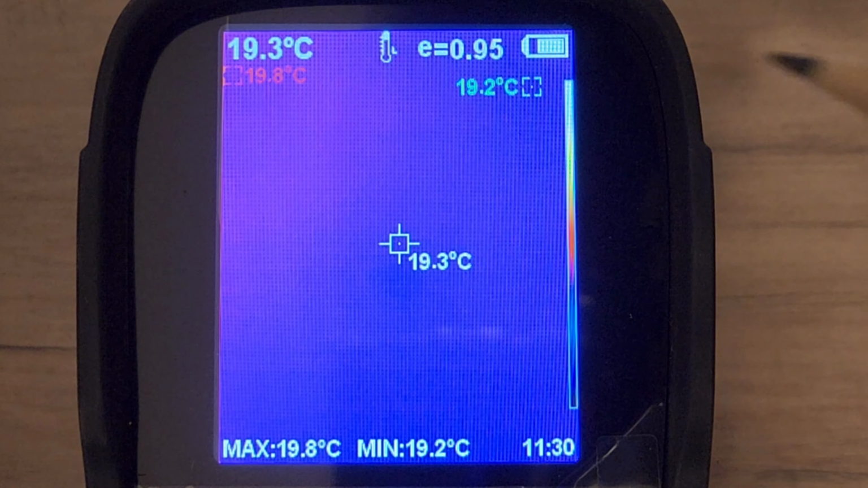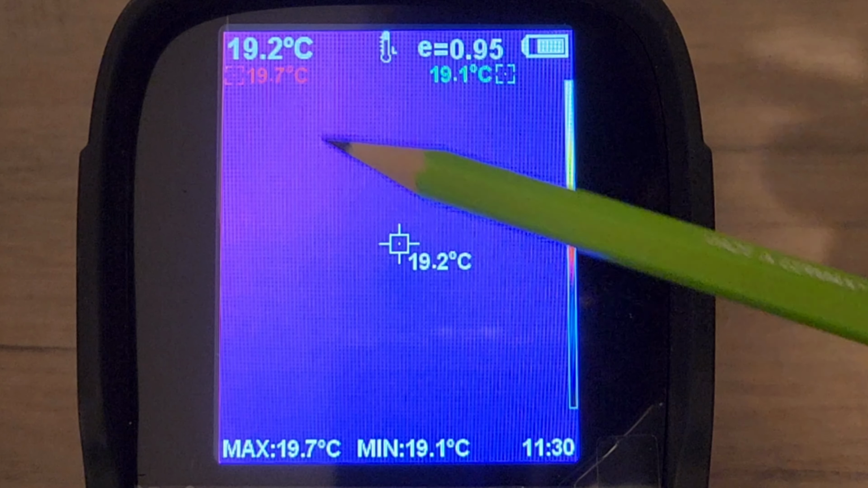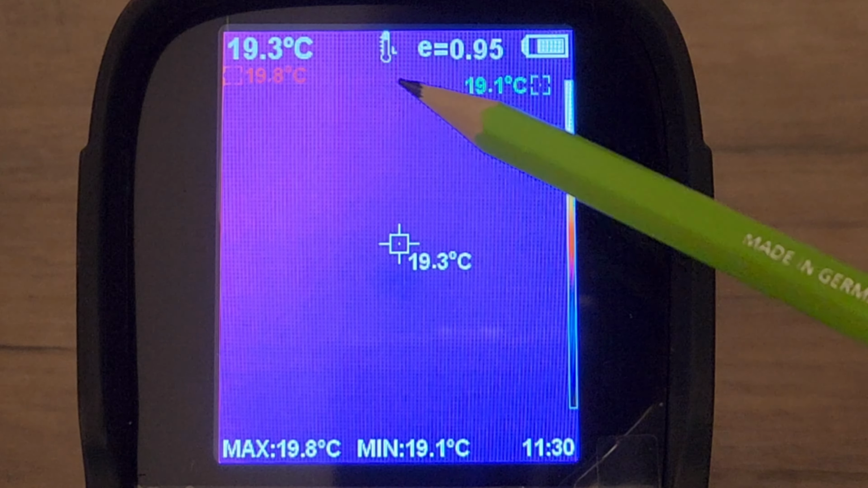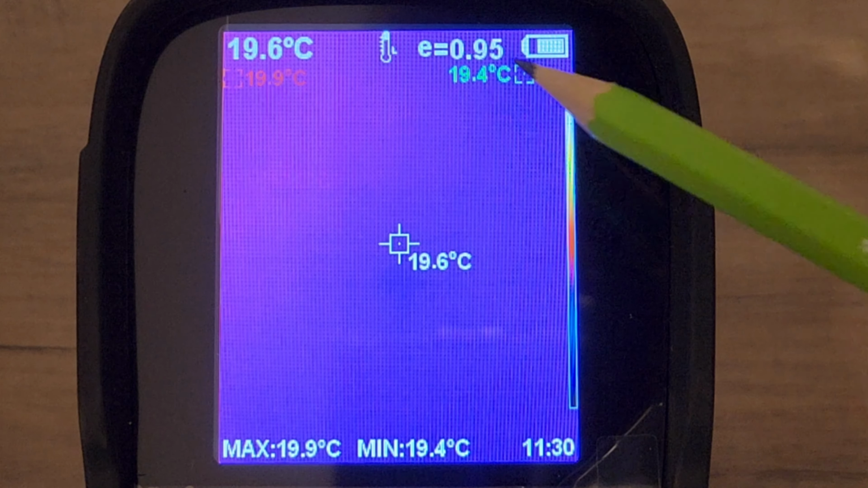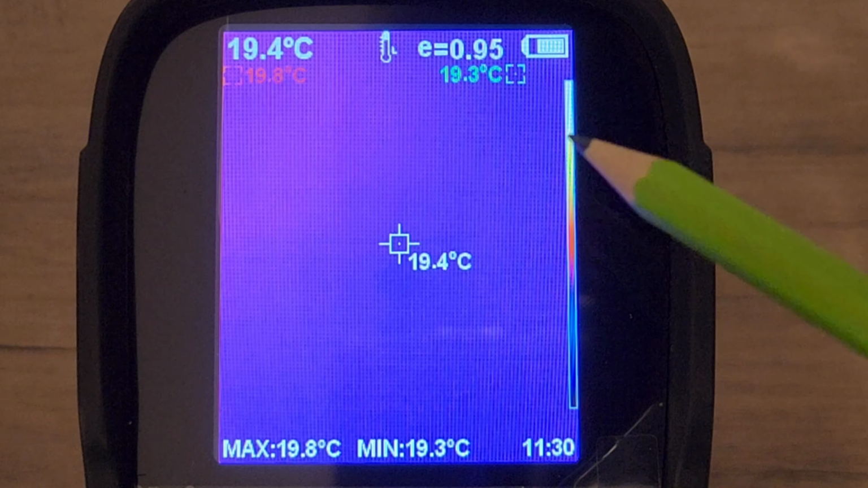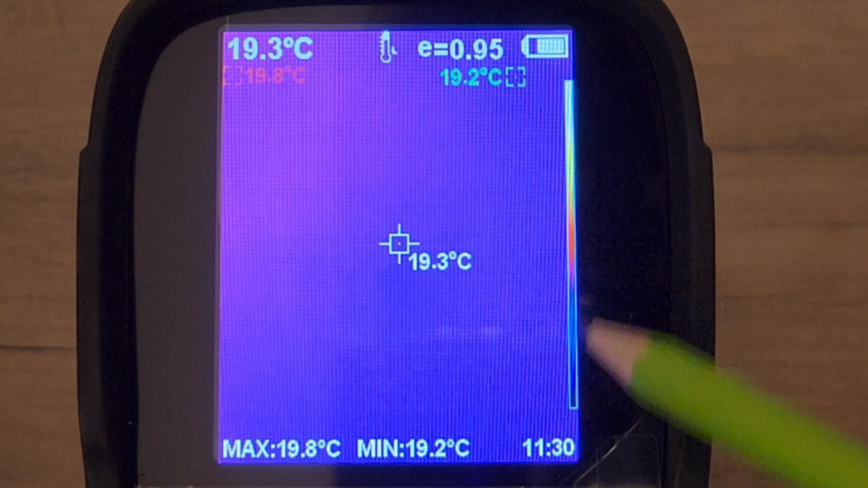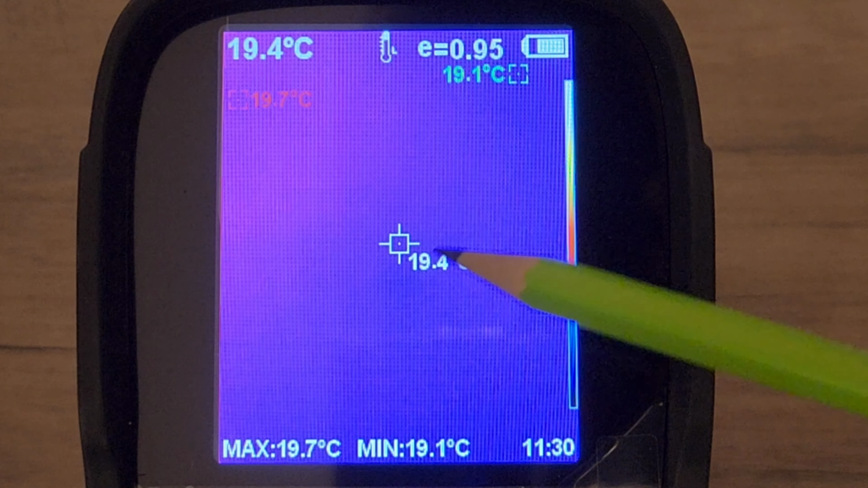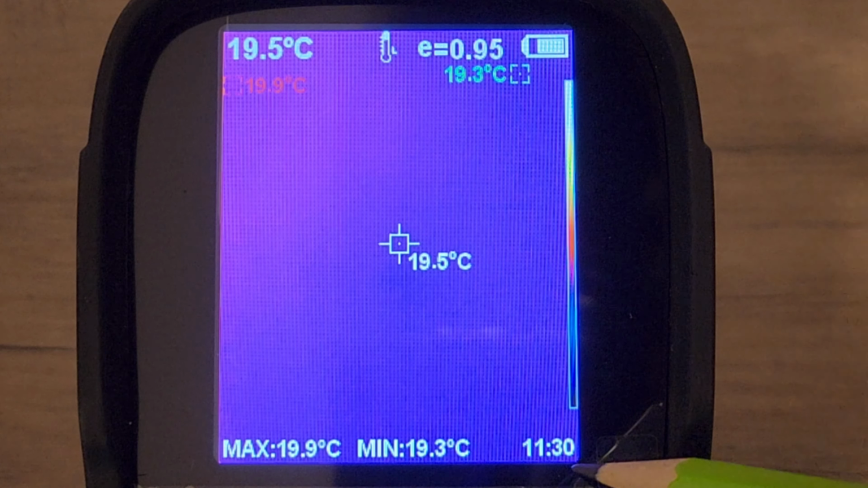Let's take a close look at that display. Starting at the top left, here we have our central point temperature. Over here is the temperature range, current emissivity, and of course the battery power. Our long color-coded graph is the color code, a temperature cursor at the central point, and of course down here is the time.